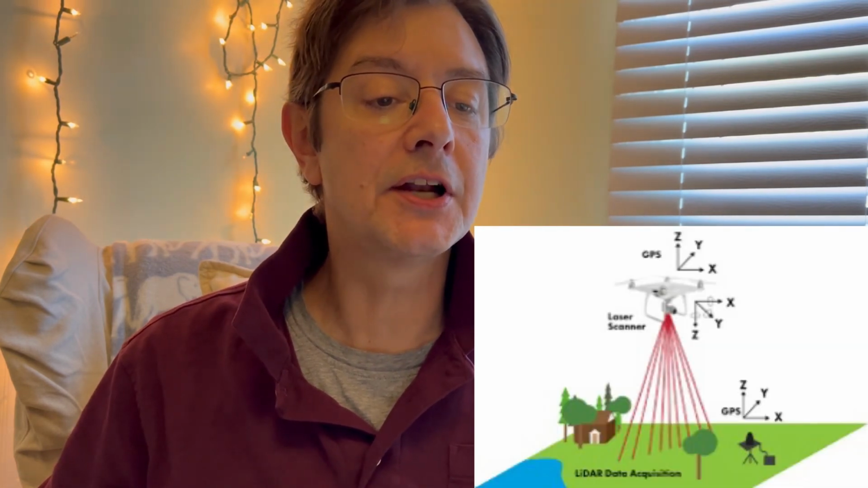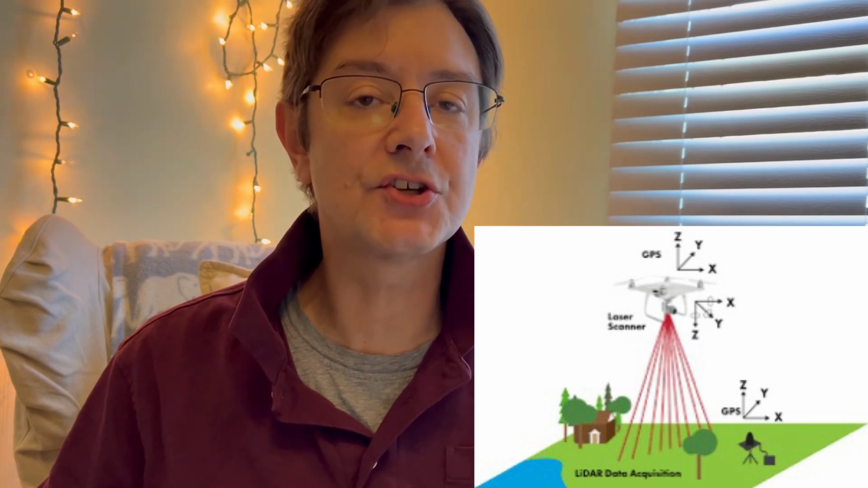What does that mean? It is a method of determining ranges by targeting an object or a surface with a laser and measuring the time for the reflected light to return to the receiver. LIDAR may operate in a fixed direction, vertical, or it may scan multiple directions, in which case it is known as LIDAR scanning.